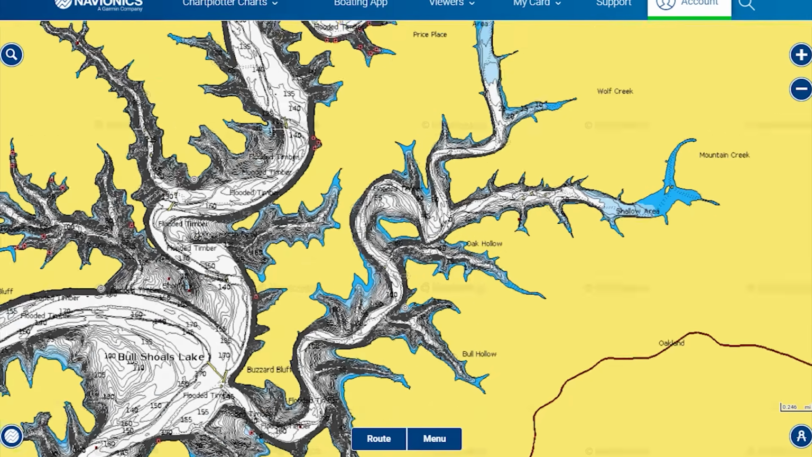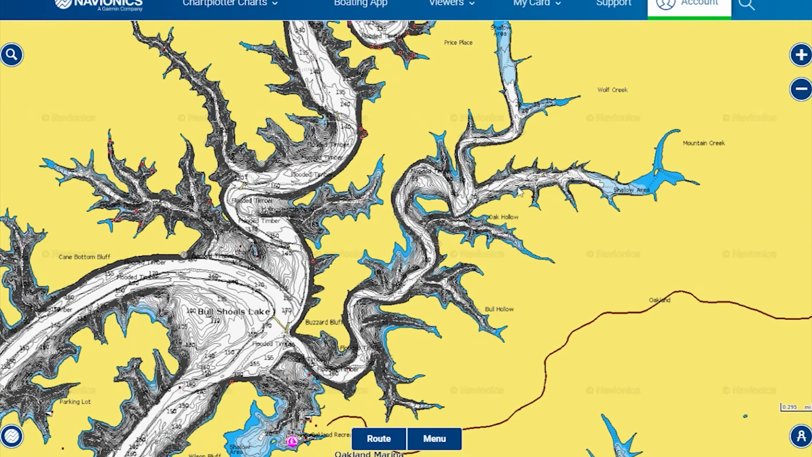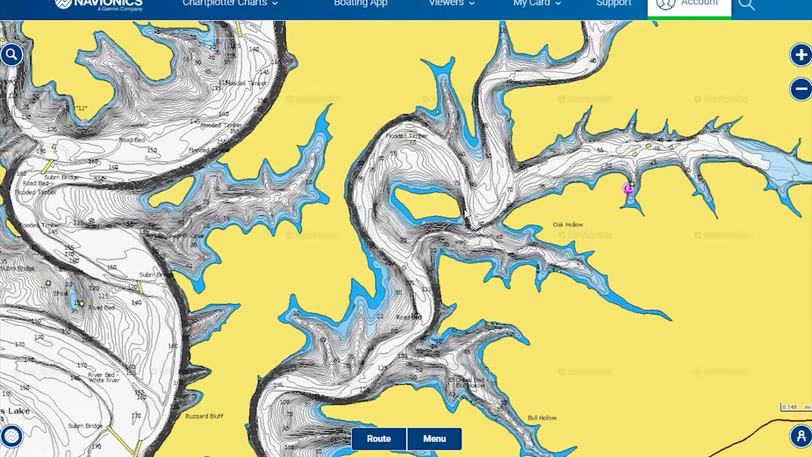So guys, here we are. I'm right now at Bull Shoals. I'm in a creek. I don't even know the name of this creek. I guess Wolf Creek, Mountain Creek, okay? But guys that know me, I've never fished on Bull Shoals. So I'm just going to go through breaking this area down.